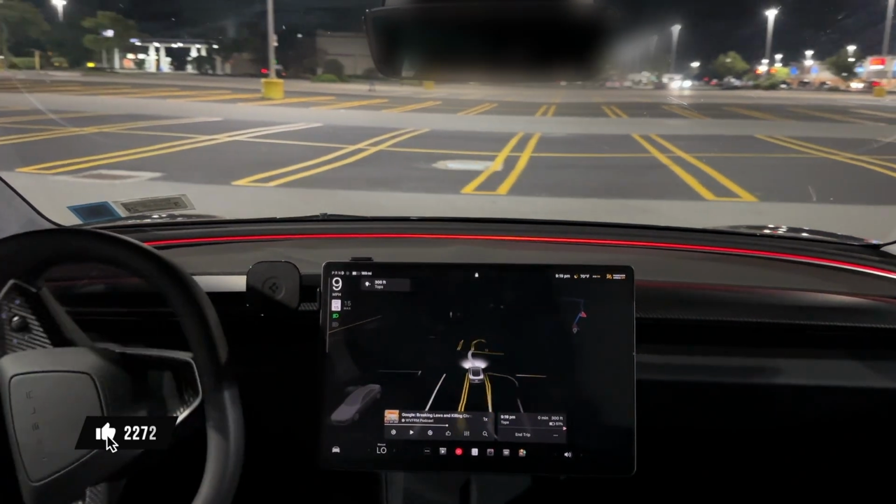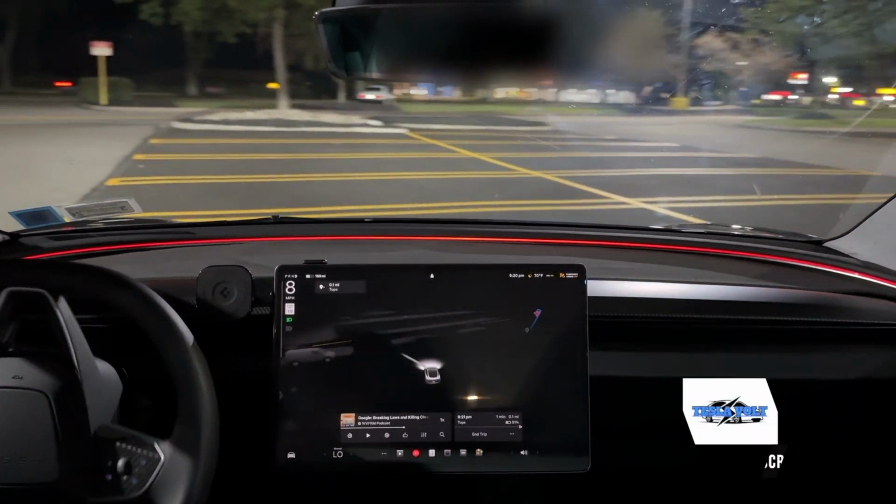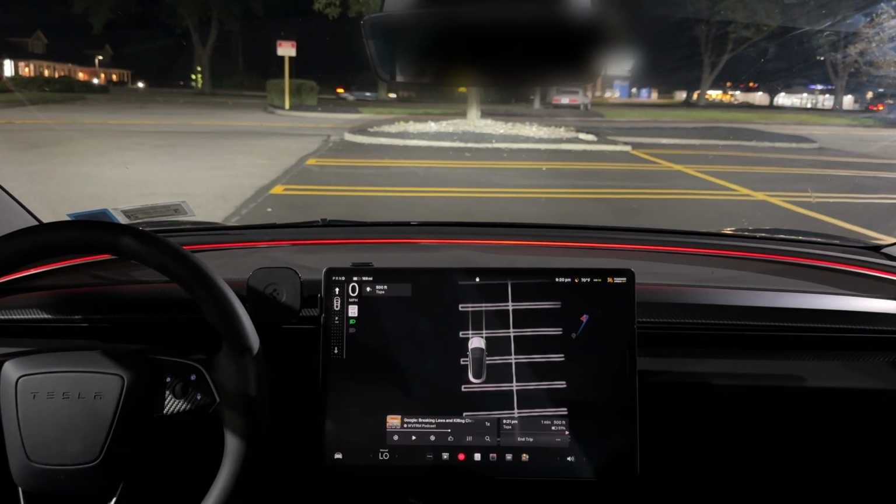And look, there's Planet Fitness. I'll probably end up coming there. But yeah, this is full self-driving at night. It works. This ride was pretty much flawless.